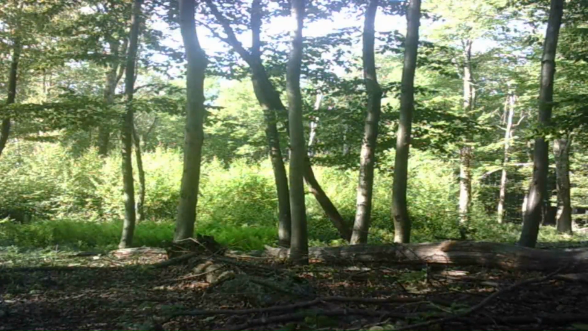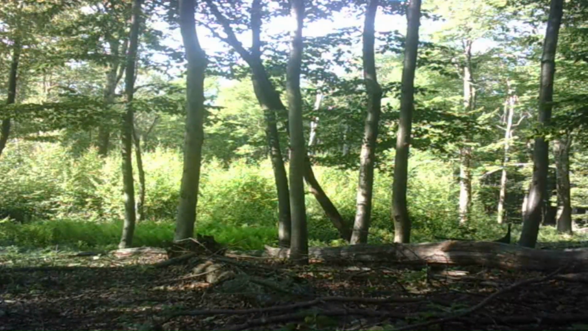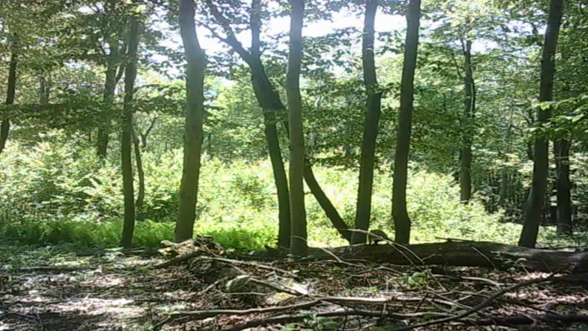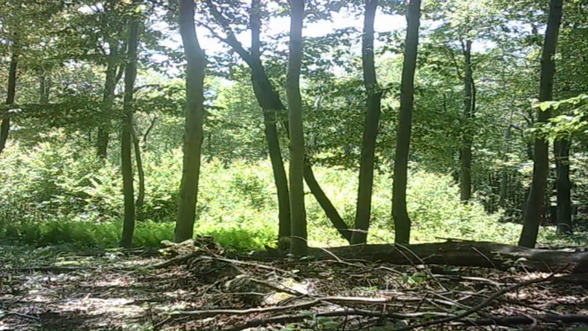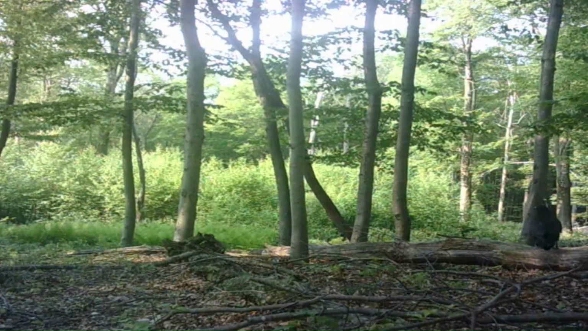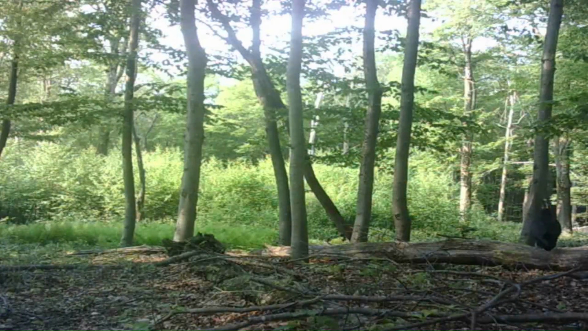And we got a turkey run coming up through there. And we've got a groundhog there walking down that log. And then there's crow or raven in there.